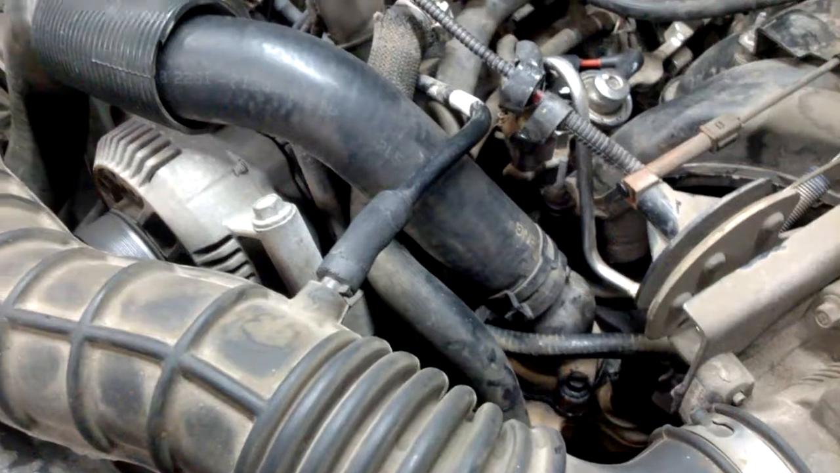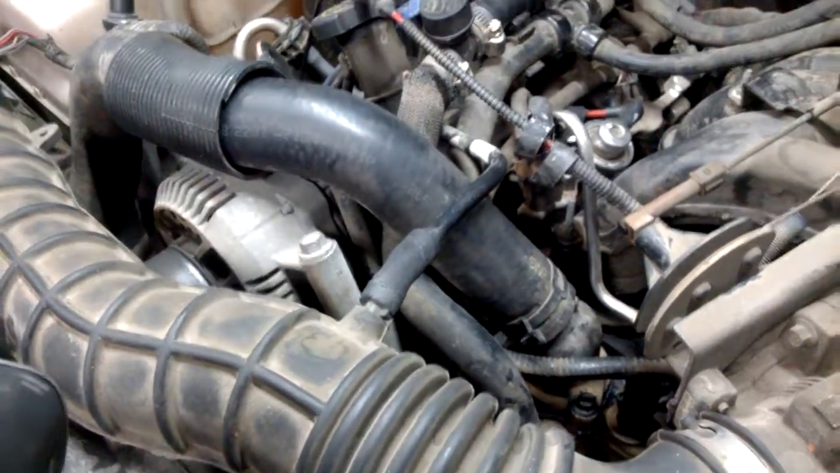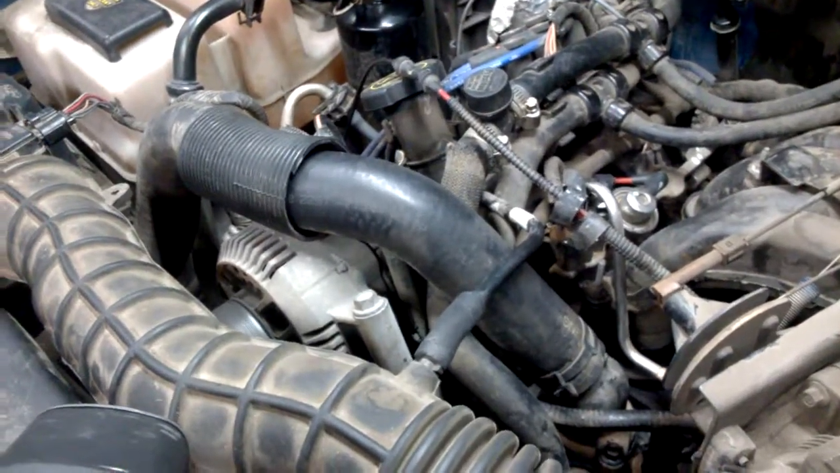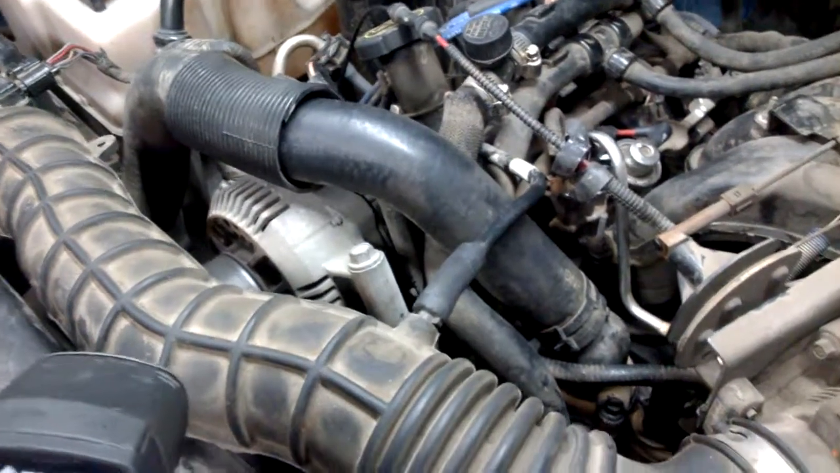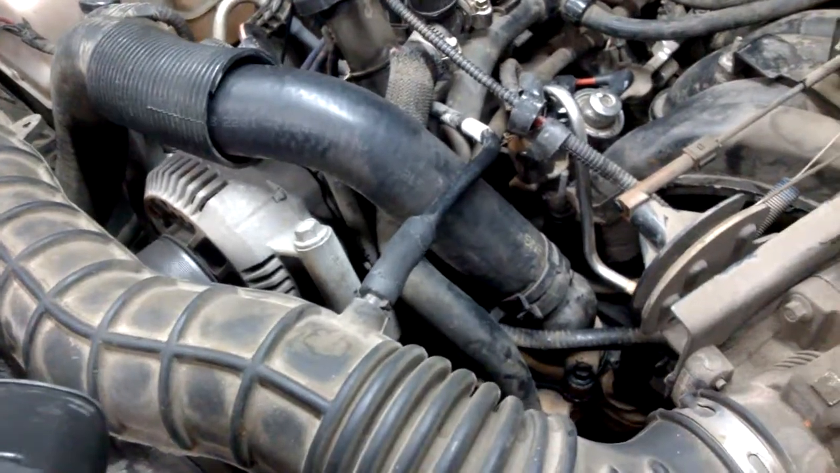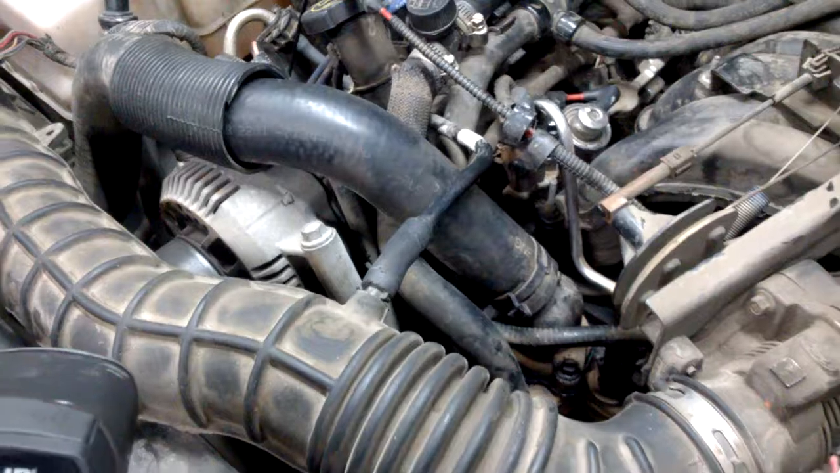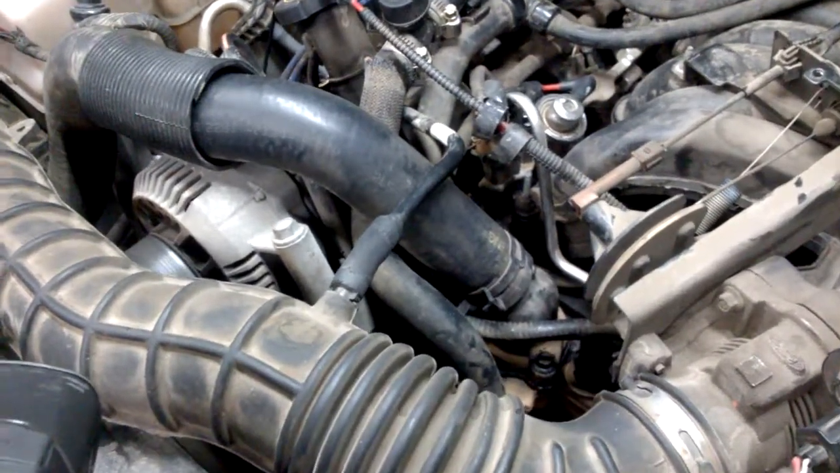We'll see after we test her a little longer, but I suspect that we have a water pump issue as well, and I will also be taking a test of the coolant with a tester that tests for combustion gases in the coolant. That will be the next thing, and if that's the case, then we got a head problem or a head gasket problem. These do have a tendency to crack heads, so that's where we're at.